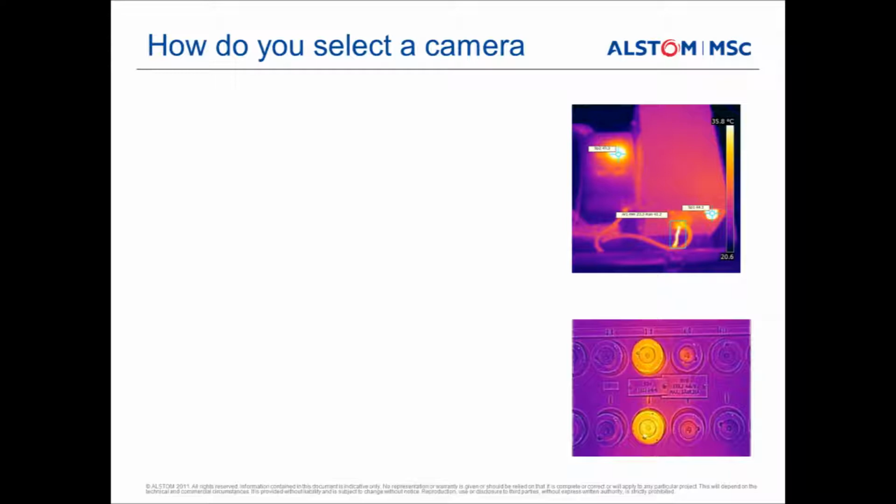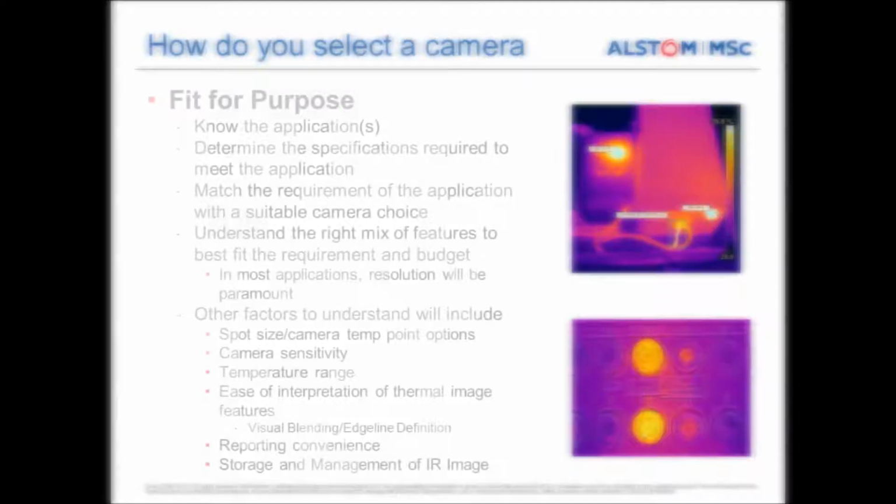I guess one of the things that's really important is understanding with the thermal imaging cameras, how does someone go about finding a camera that is appropriate to their applications? And really, when it comes into it, it's really 3 words that I could sum it up in. It's really fit for purpose.